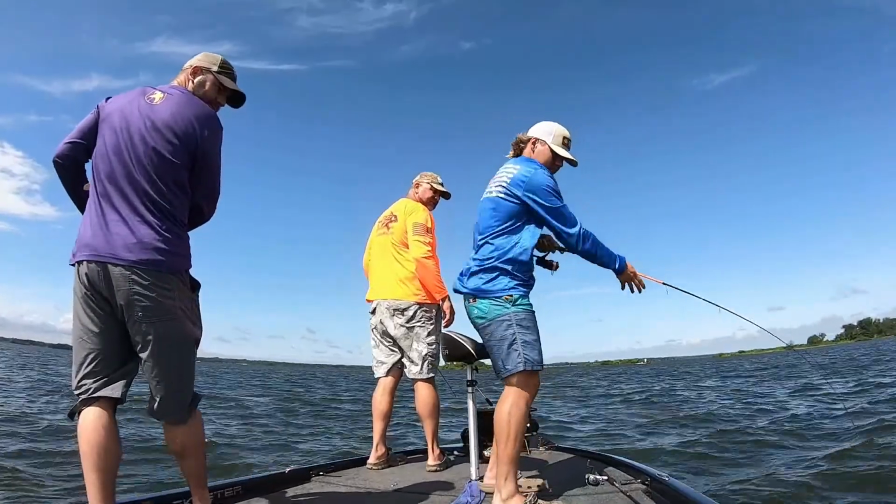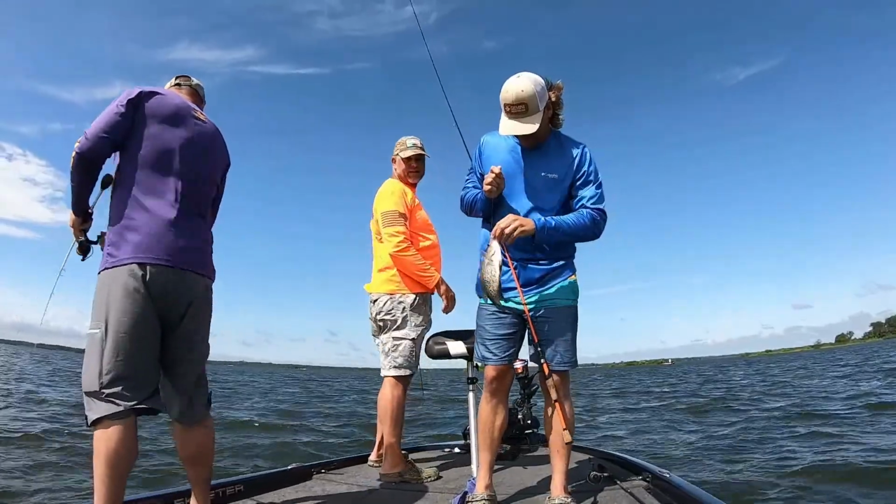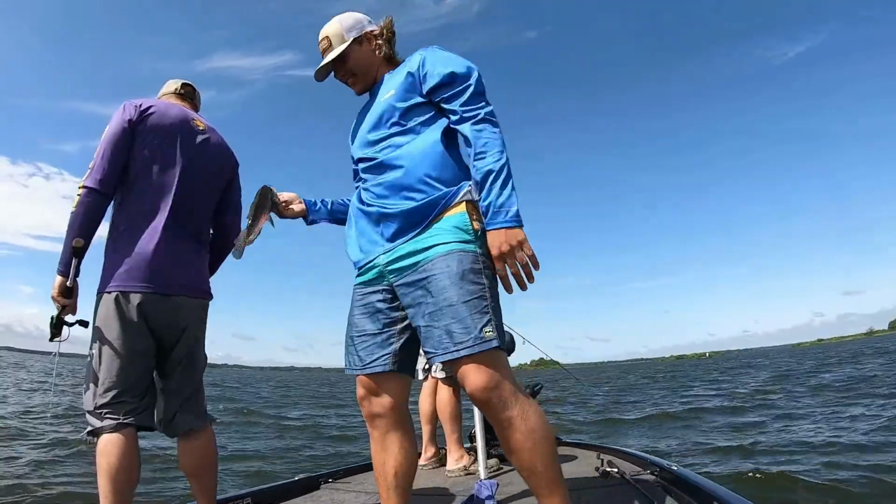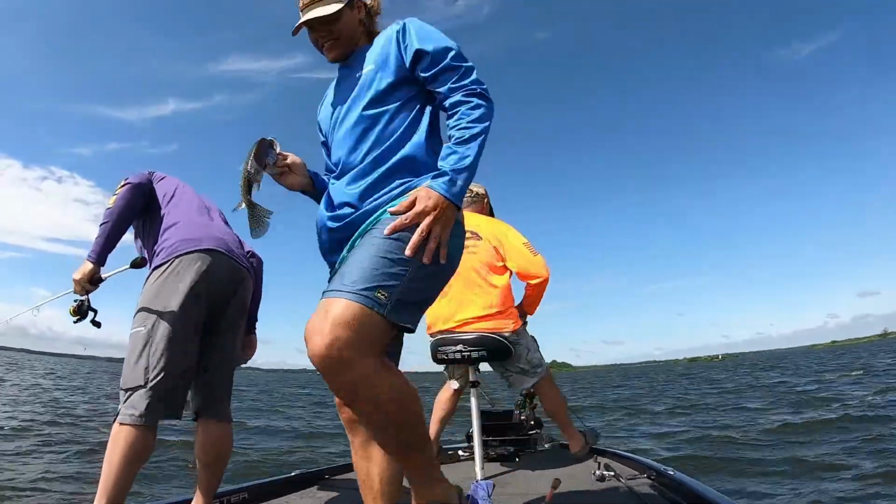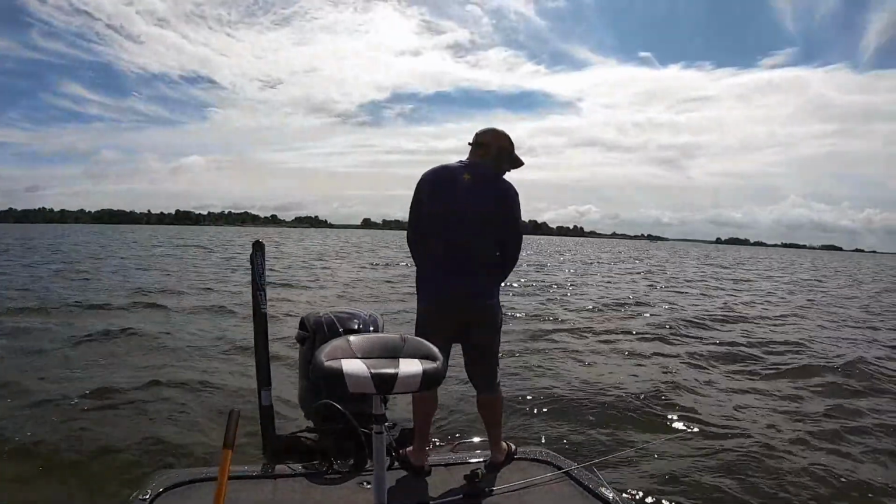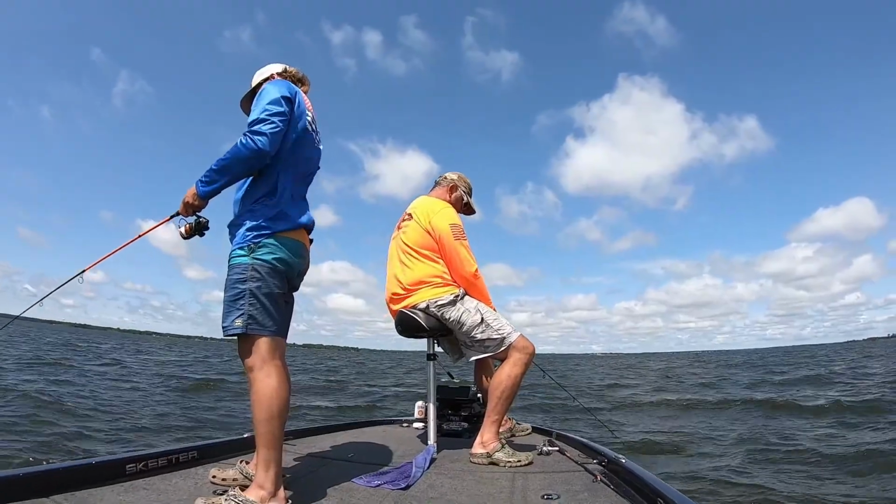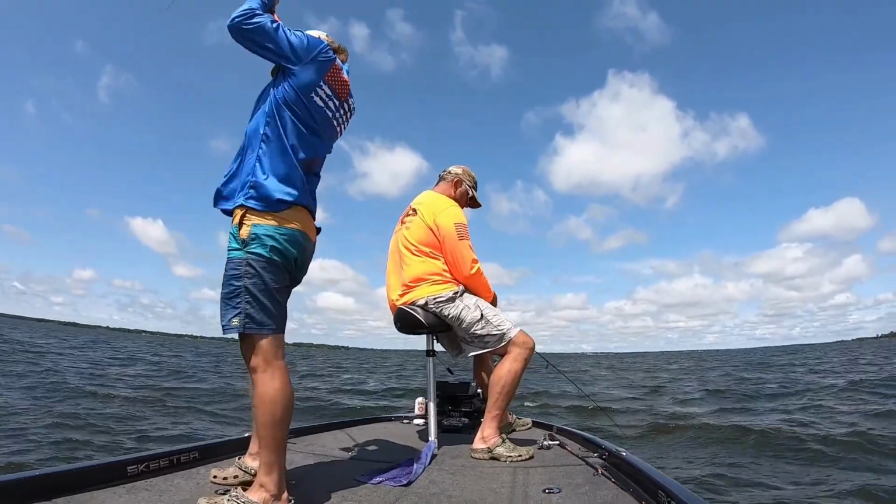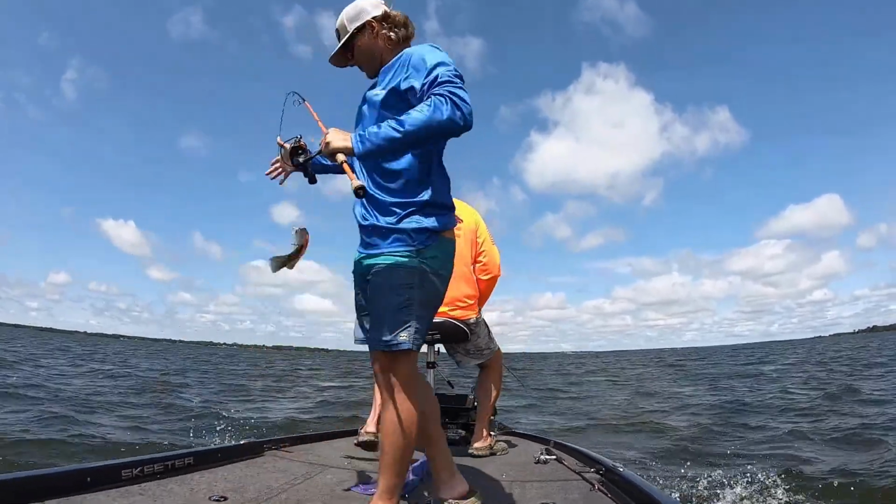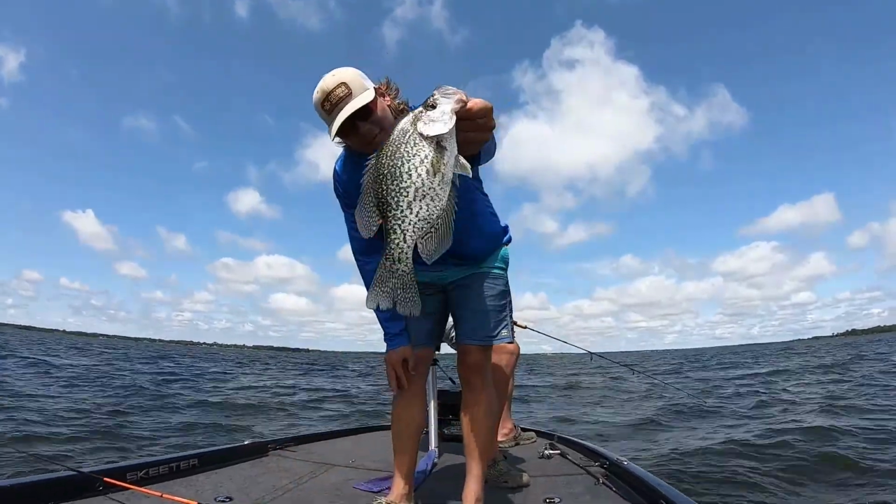Perfect example right there. I mean, a perfect example of that. I got it now. Another old fat back. There's one in every boat, y'all. Every boat, there's one. Yeah, what you got? Yes, sir. That's another good slab right there.